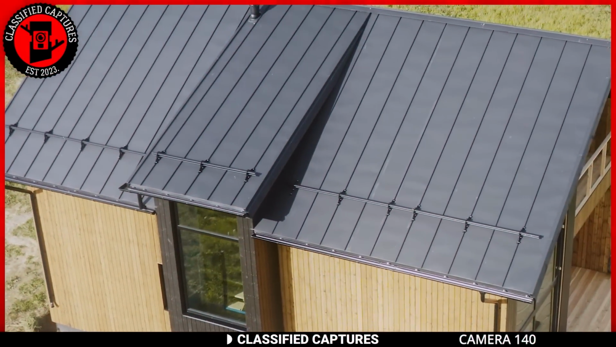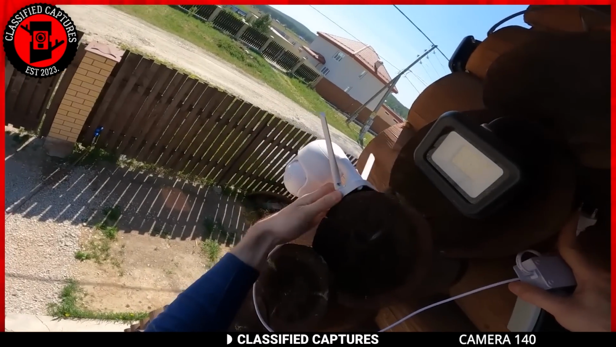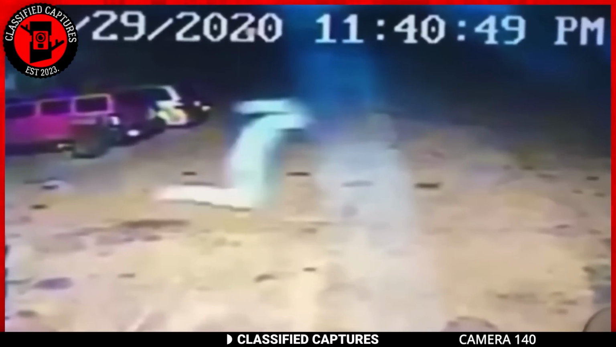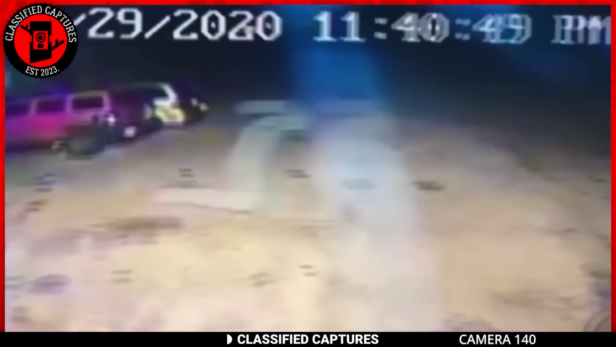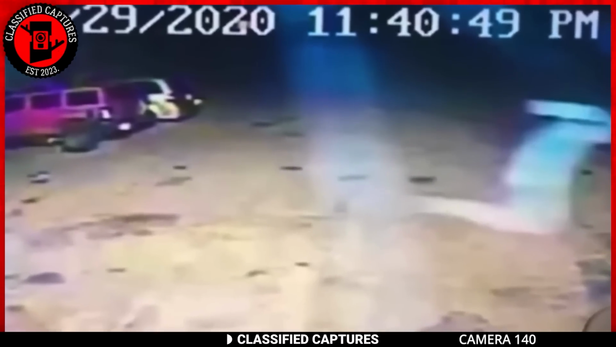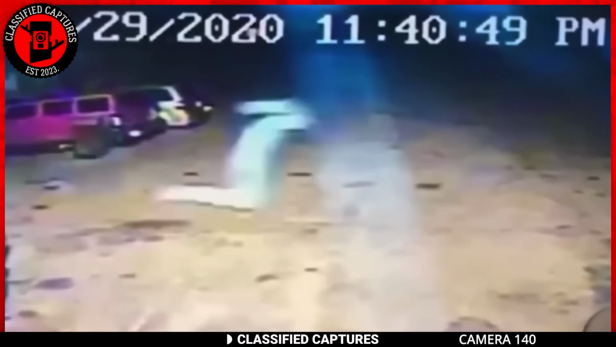So the owner of a remote property sets up her surveillance camera for safety, and what does it capture? A strange entity zooming across the camera. This entity was in a long robe that swept the floor and covered it from head to toe. On its head, some of the robes were even flying in the air as the entity moved.